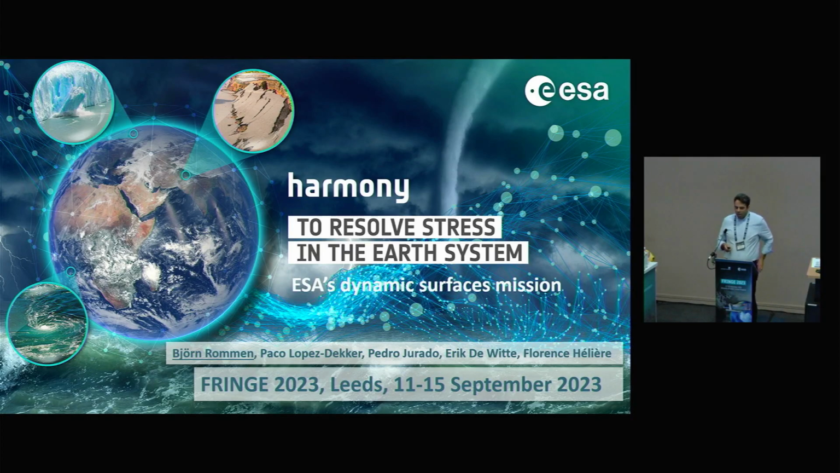Harmony is now tagged as ESA's Dynamic Services Mission, and I will come back later to why we call it this way. As you can see already from this graph, we're looking at 3 different aspects of the overall Earth system: solid Earth, land ice, and the ocean, as the primary objectives for this mission.